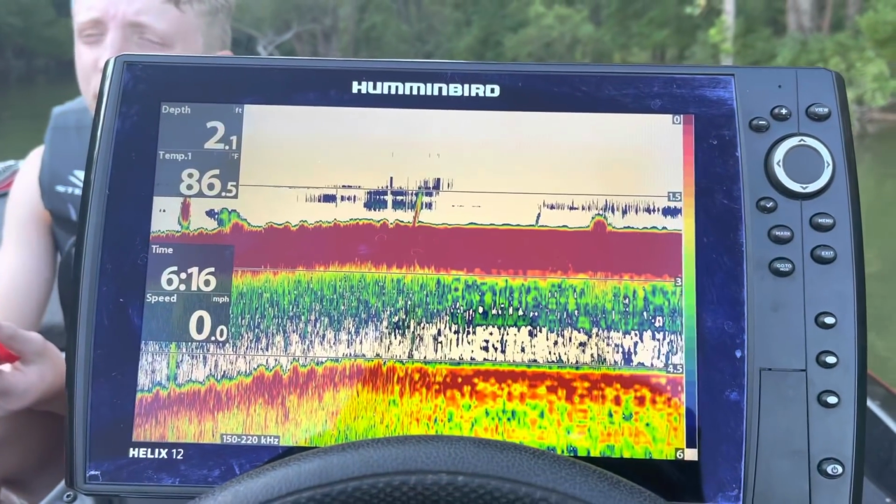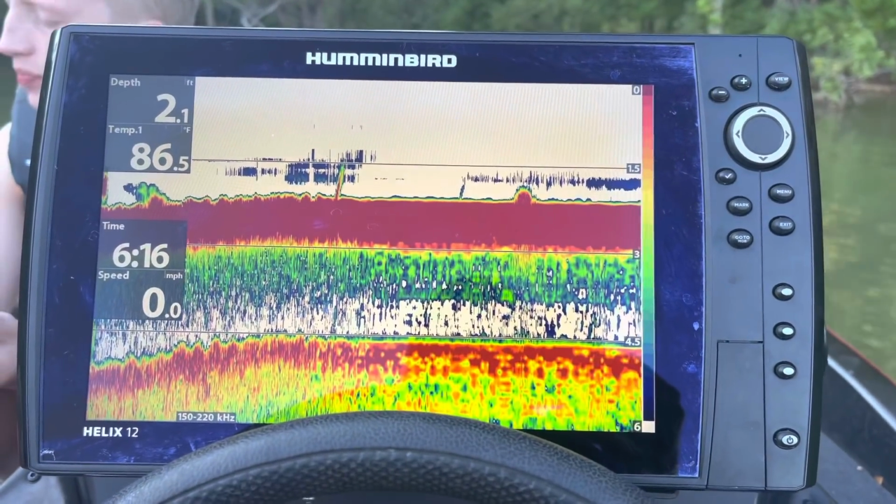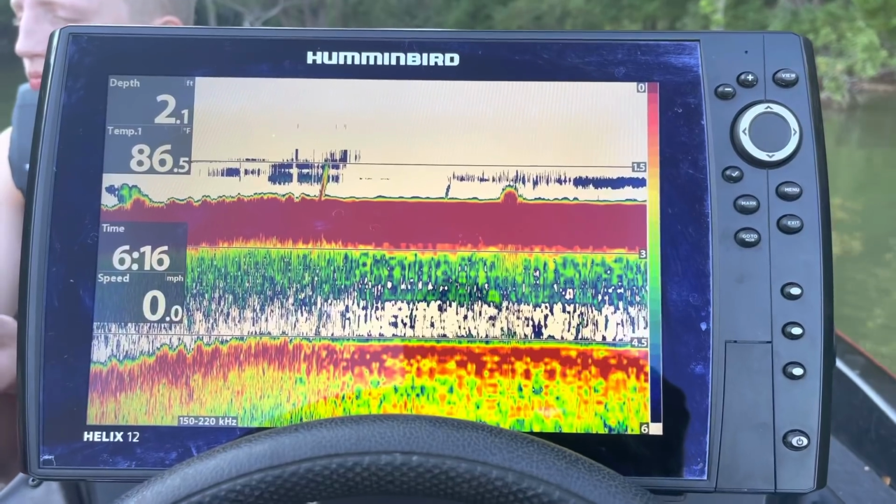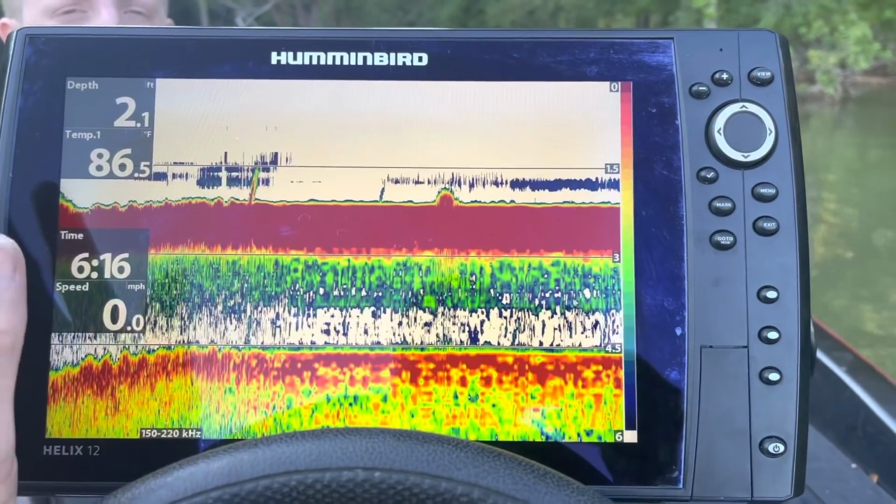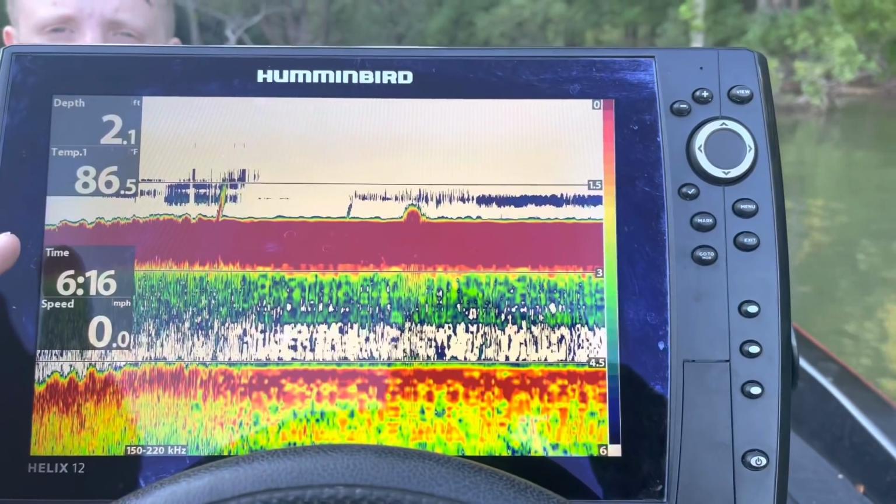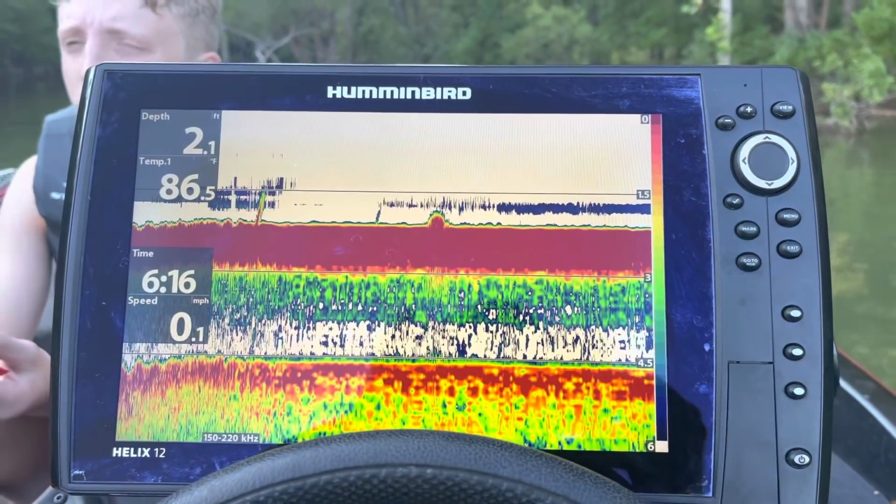Okay guys, before we show you some places on the lake, what everything looks like, I'm going to show you guys how I set up my unit, my 2D sonar, for the purposes that I use it for. First of all, on my main screen, I keep it simple. I got the depth, the temperature, the time, and the speed. That's about all you really need on there. That's the way I set it up every time.